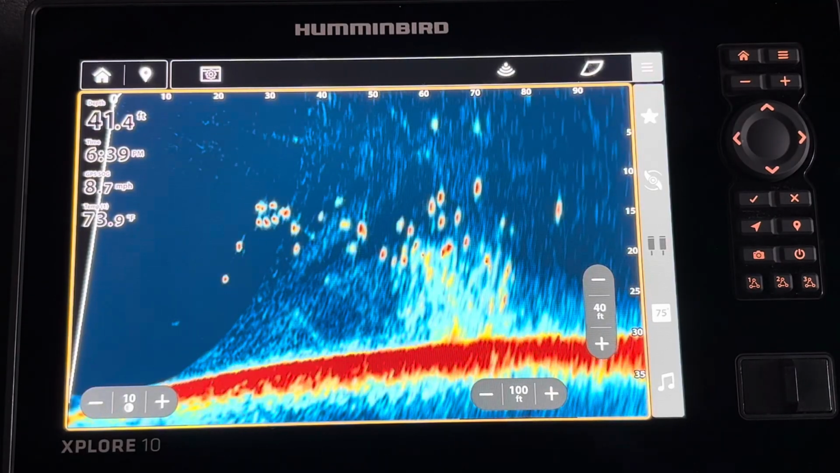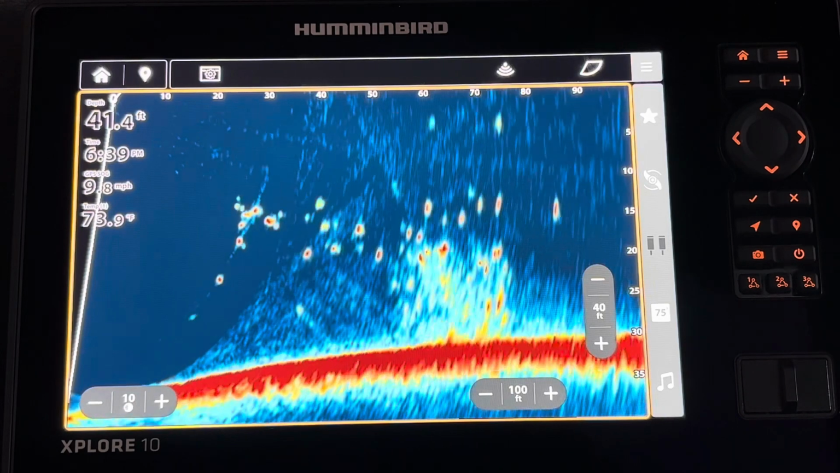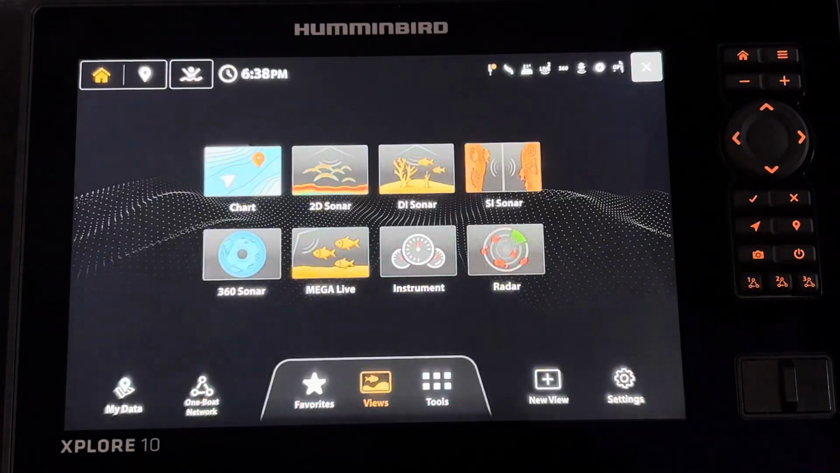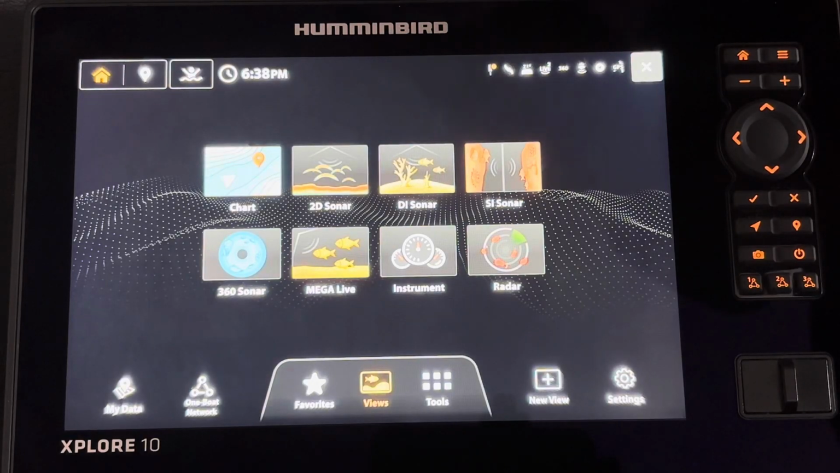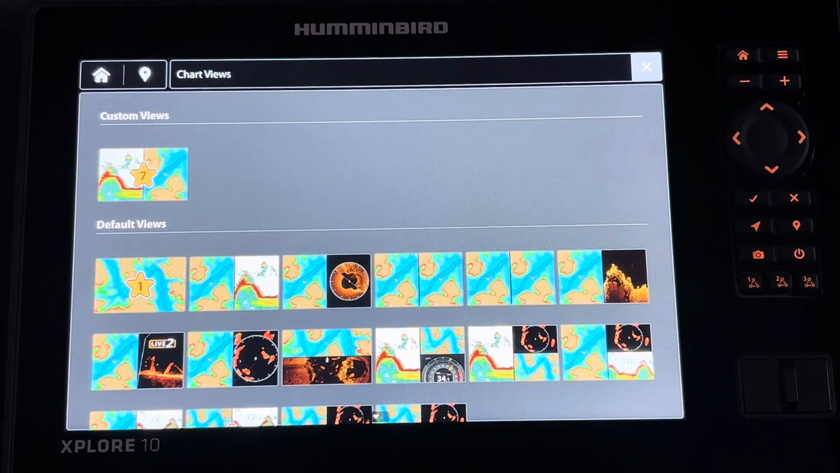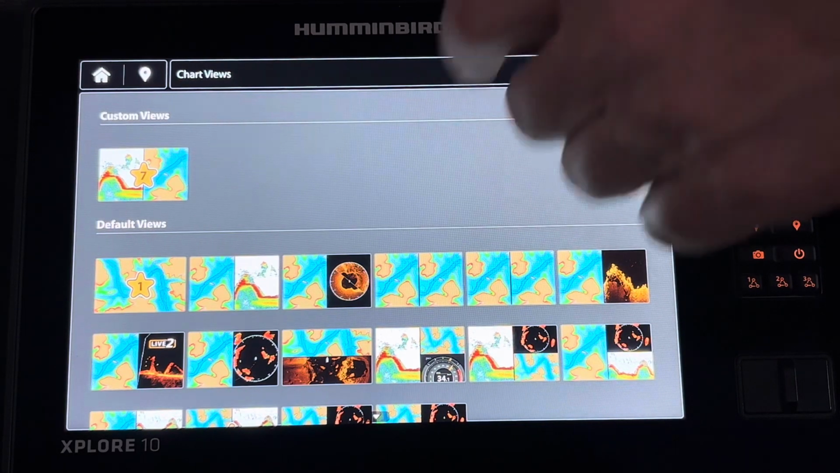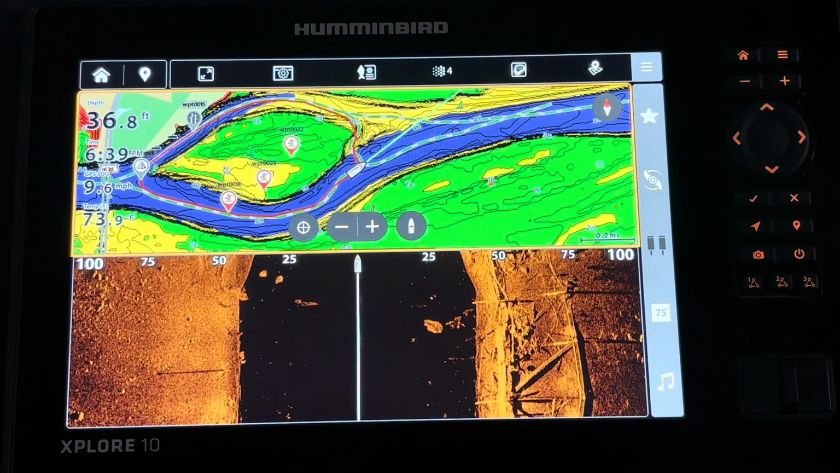Navigating to a new view on the Explorer unit is just a matter of pressing a few buttons. I'm going to hit the home key, and I want to look for something with the chart, and I'm looking at my options, and let's say I'm going to do some side imaging. I'm going to choose an option of a map and side imaging, and there it is.